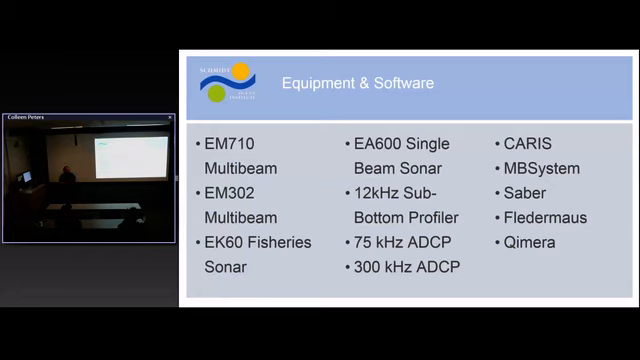It's not an easy program to use, in my opinion, and particularly because a lot of generic science students don't really get command line experience in their programs. And if you don't have that foundation, it's even harder to try to get you to figure out how to use MB System. So we tend to start with programs like Caris, where you have a GUI and you can see icons and they make sense and there's a flow.